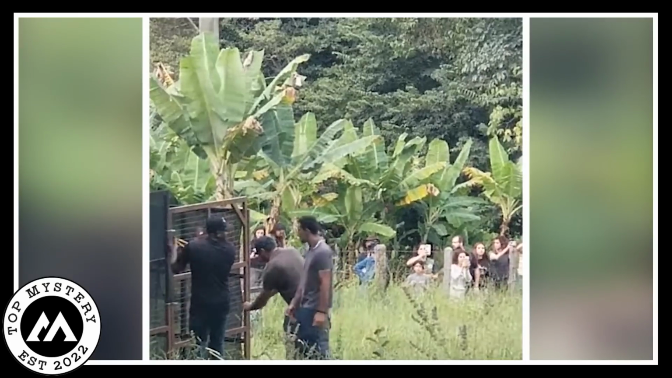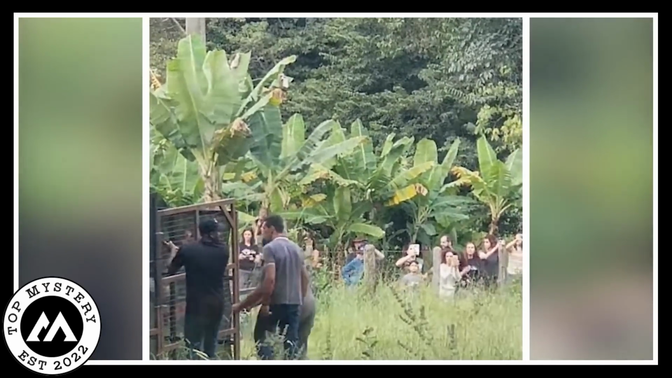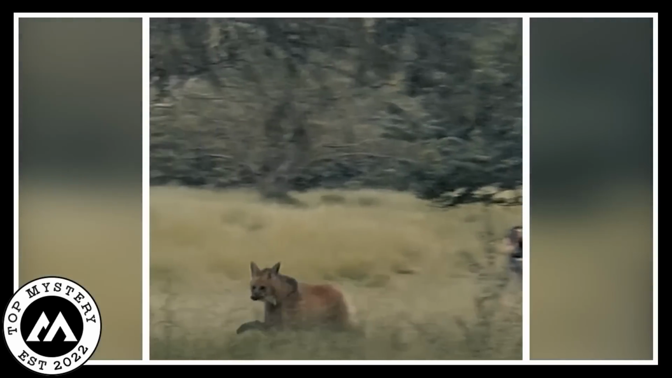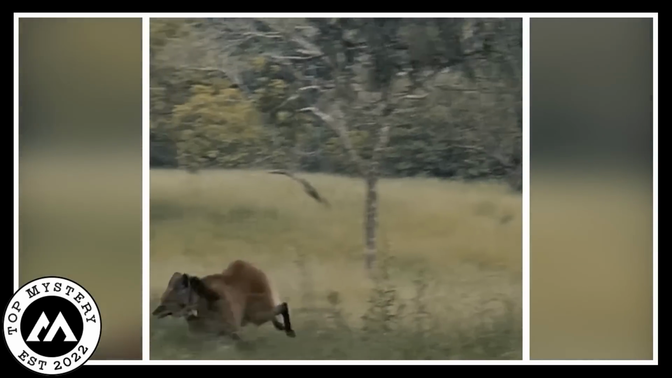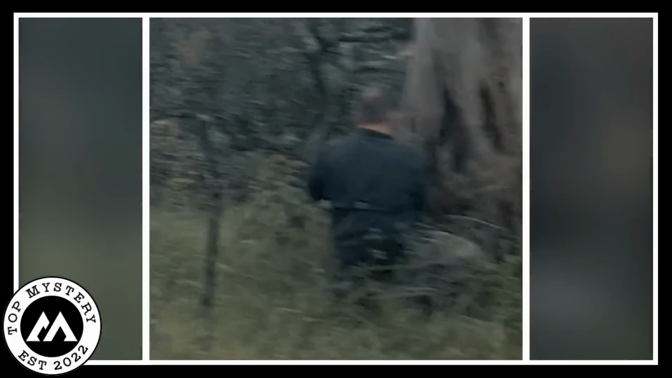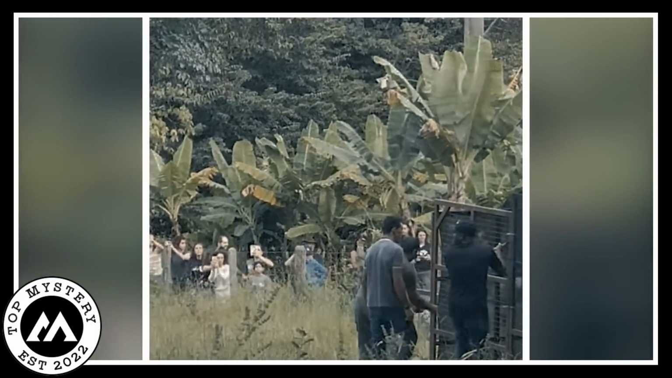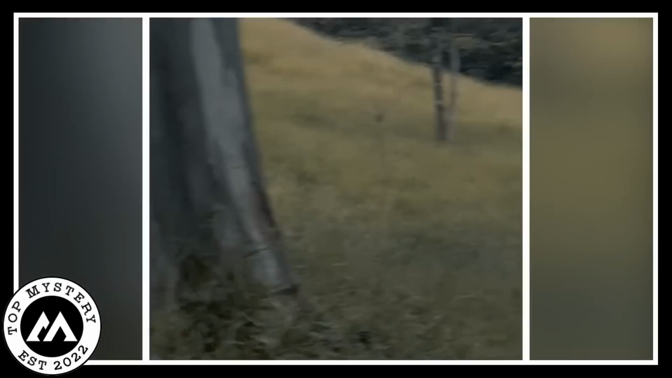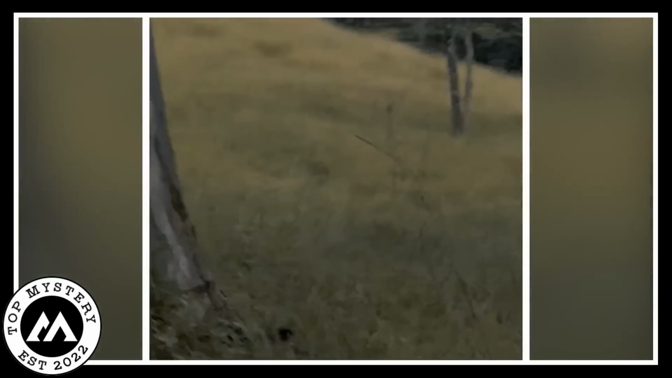Word spread quickly, and a curious crowd gathered to witness the unfolding story. Eyes widened with joy as the old animal emerged into the open world, stretching his limbs for the first time in ages. Cheers erupted from the viewers as they witnessed the beautiful moment of liberation, an encouraging spectacle that reminded everyone of the power of compassion and the freedom that every animal deserves.